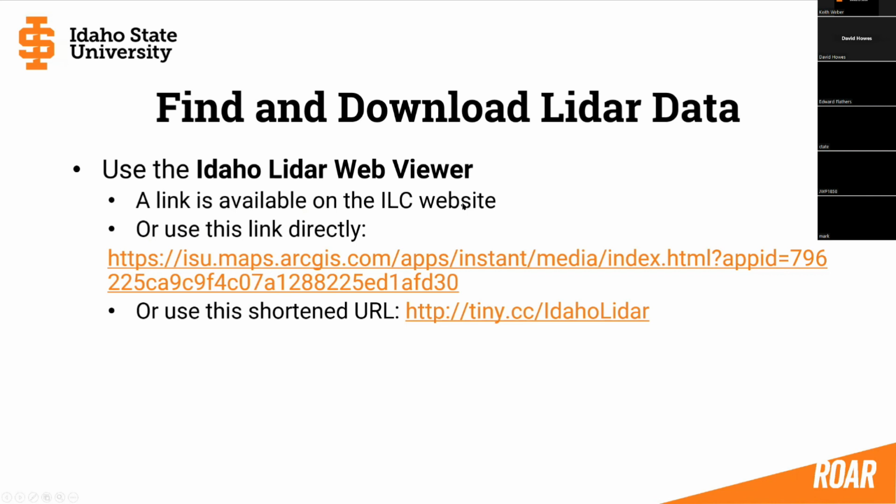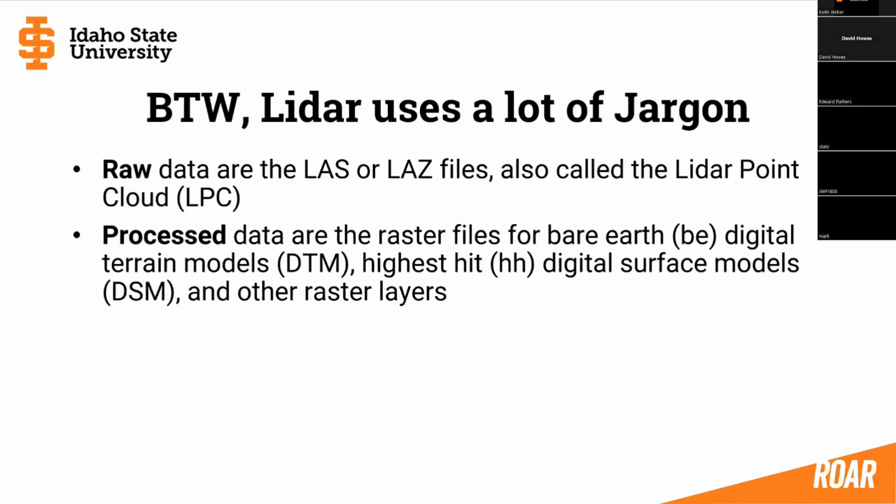By the way, LiDAR, like so many other professions, GIS in general, uses a tremendous amount of jargon. On our servers here at the GIS Center, you'll find these. If you're browsing around, you're certainly welcome to do that, looking around for data. You'll see that we call things raw data, and you'll see that we call things processed data.